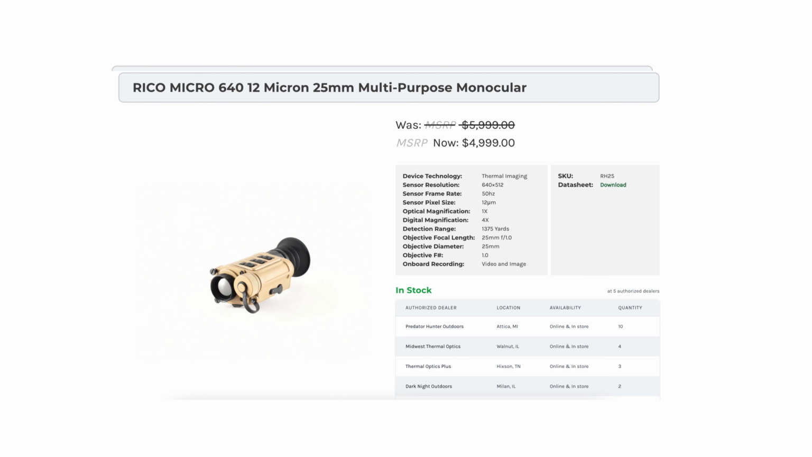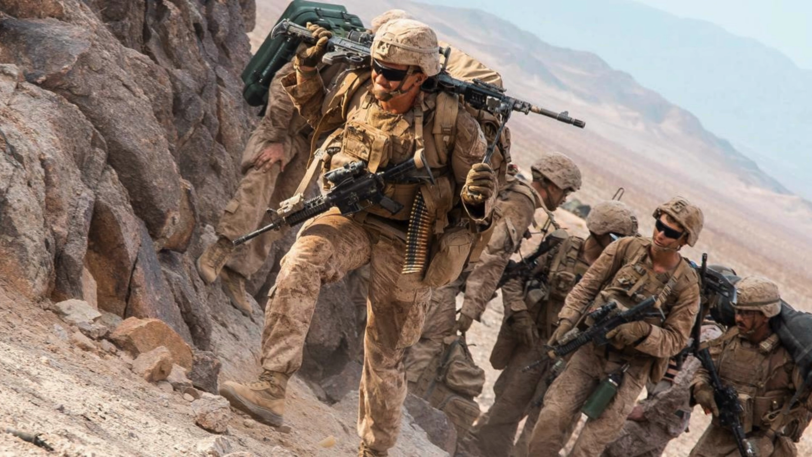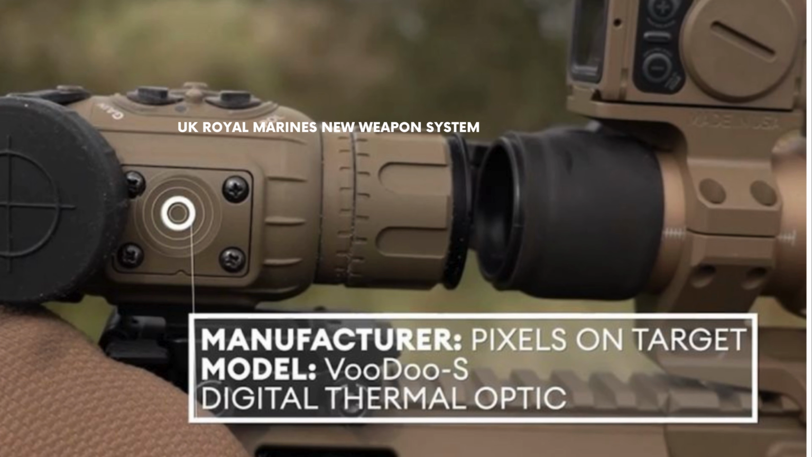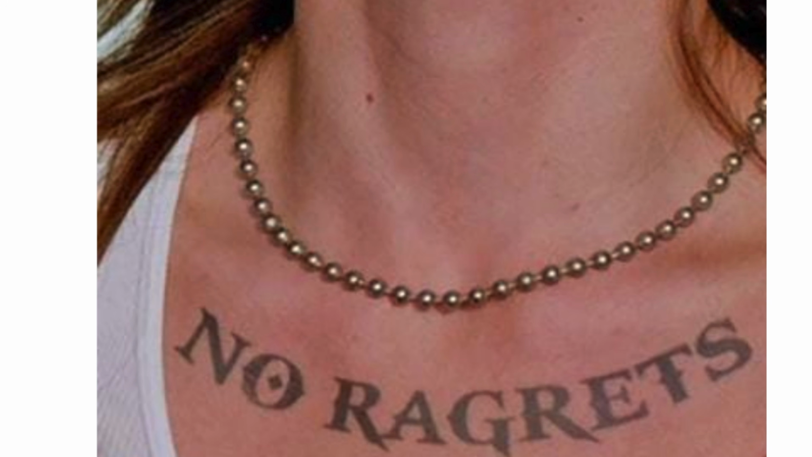There are other options in this category, like the AGM Stinger 640 and the very popular RH25, but they're not a mil-spec thermal. They have their own drawbacks in their price category. It's the reason why something like this costs $15,000. It's because it is a DoD contract, optically collimated thermal that has to perform according to battlefield specifications, winning contracts with UK Royal Marines. Whenever companies are making something for the Department of Defense, if it doesn't perform according to what they advertise, they don't win contracts.